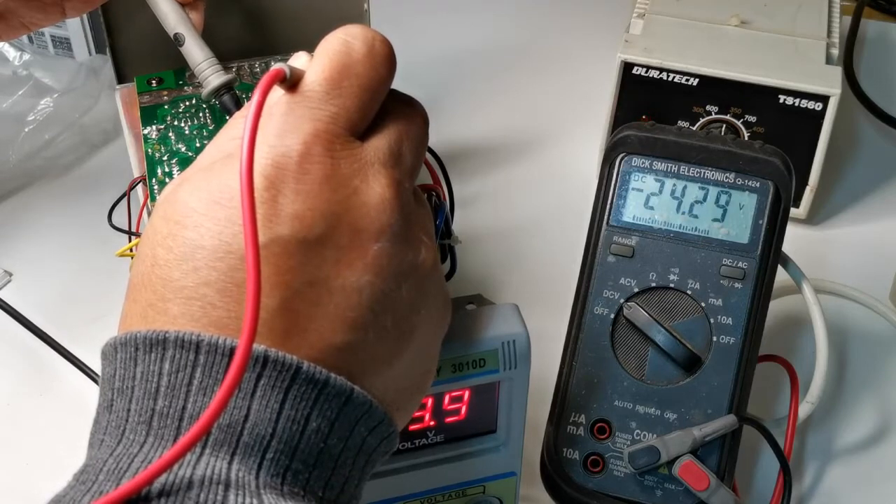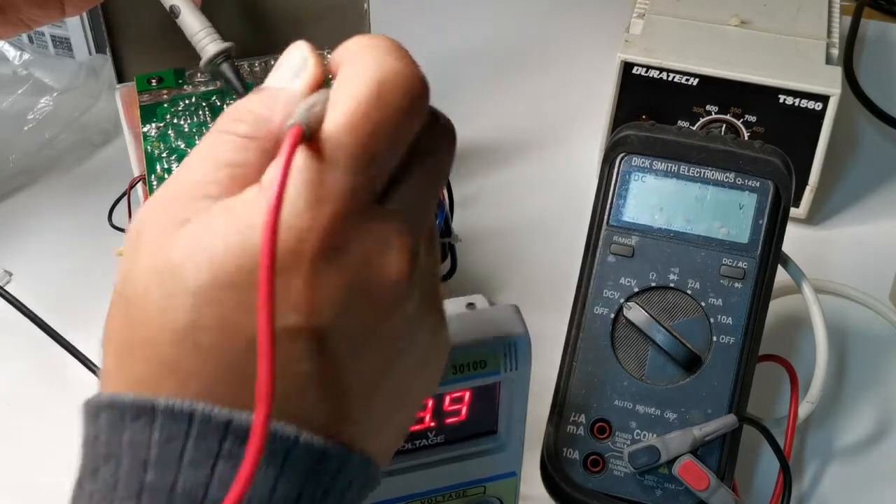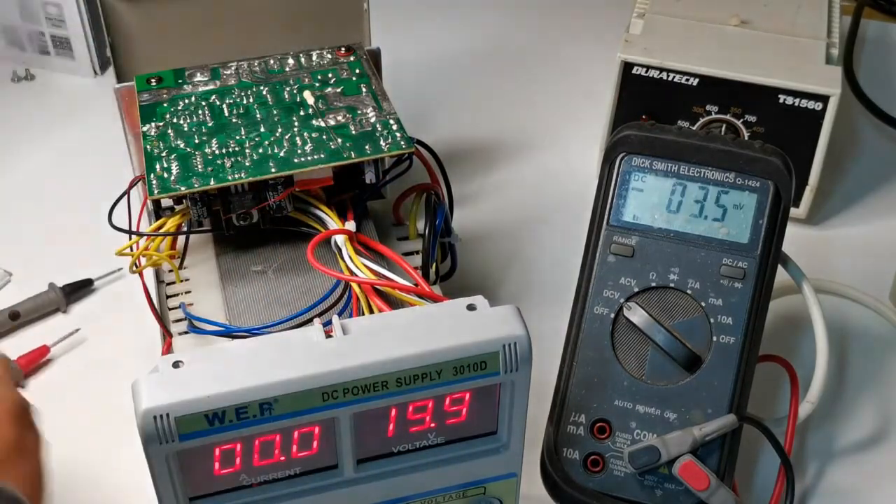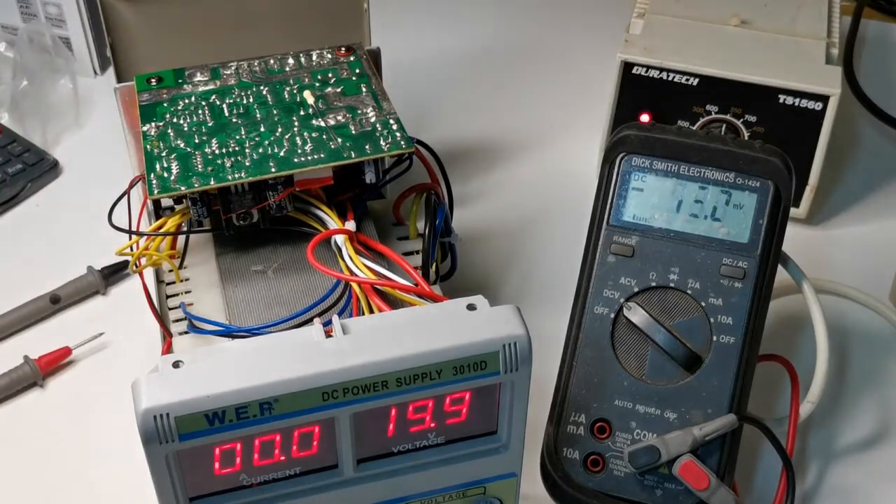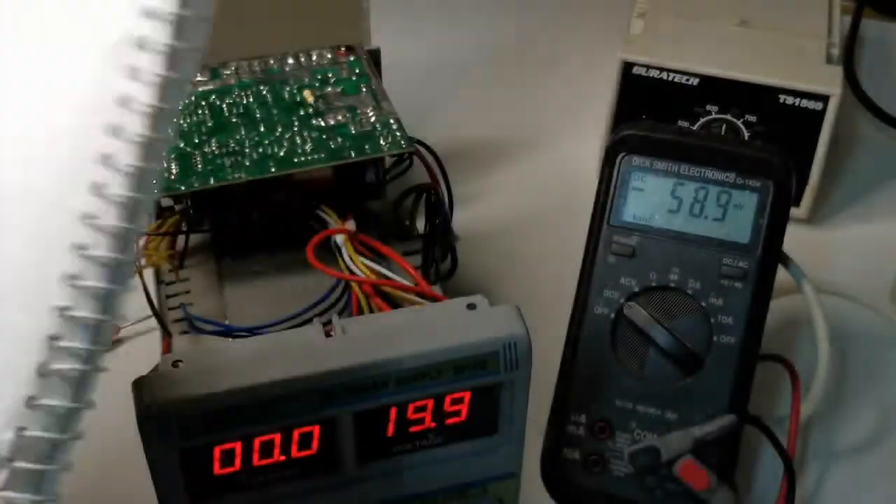So we have 25 here, roughly 24.7, 25, and we have a voltage drop of 8.12. Okay. So we have to change the resistor value. I have to turn this one off.